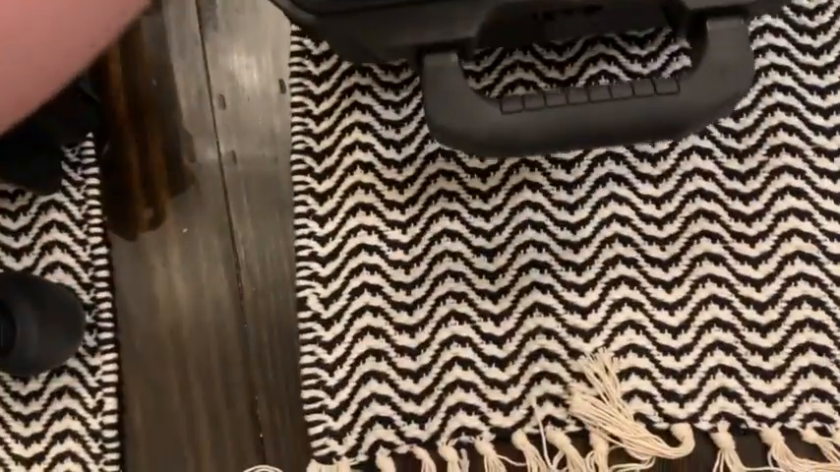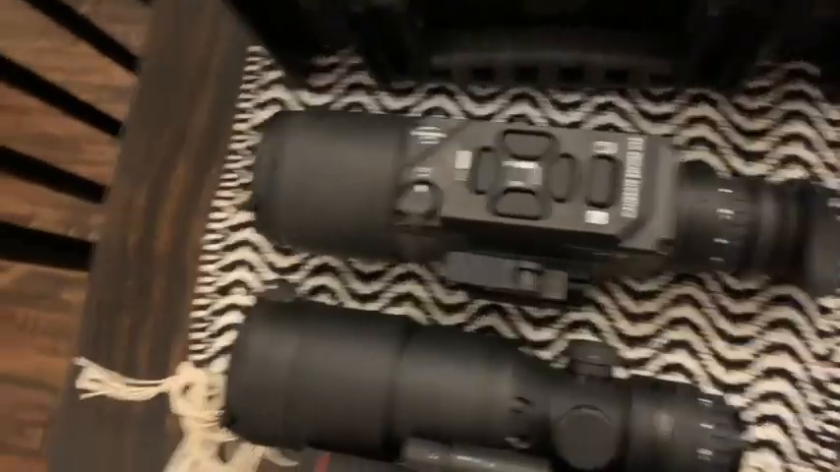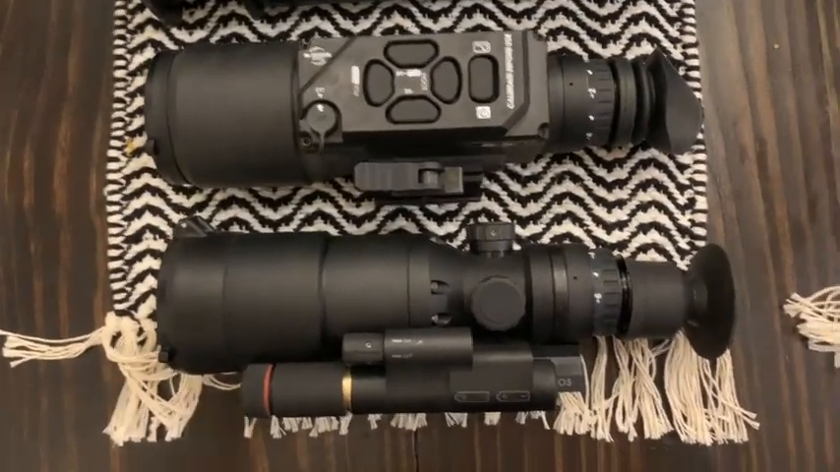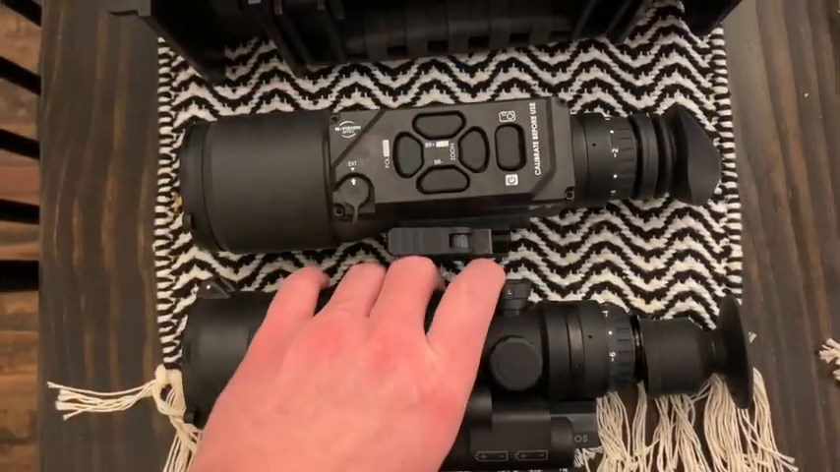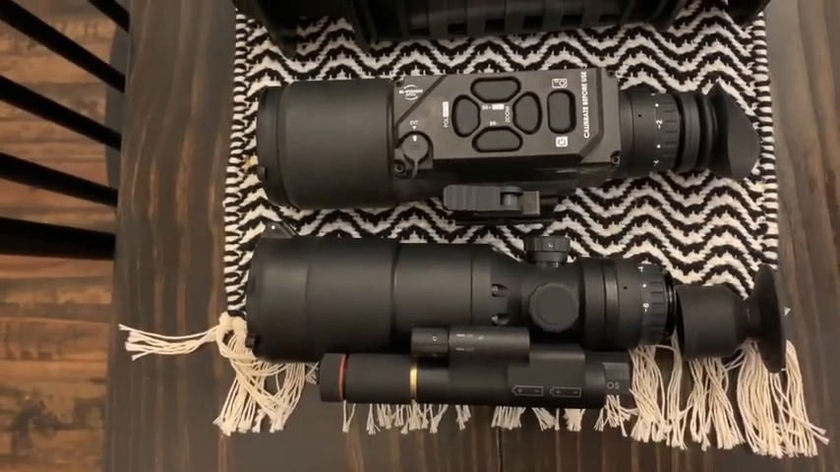So that's the LR. Here's the Trijicon. You can see the sizes aren't that much different. I should put the eyepiece on. I'll just kind of set it there so you guys can see. Size isn't too much different between the two. The weight of them, with the battery in, the Trijicon weighs a little bit more, but it's pretty much negligible in my mind. Just lifting them both there.